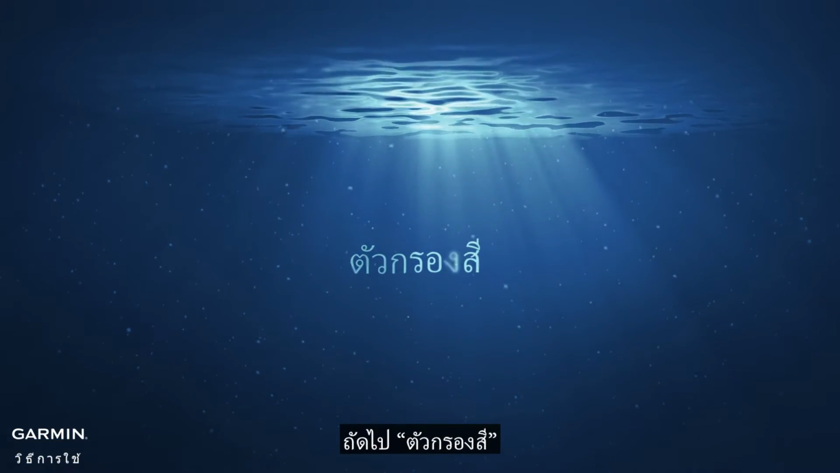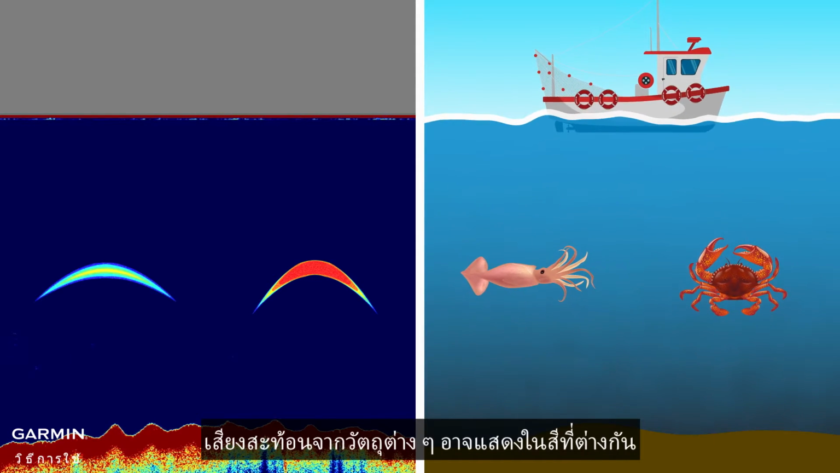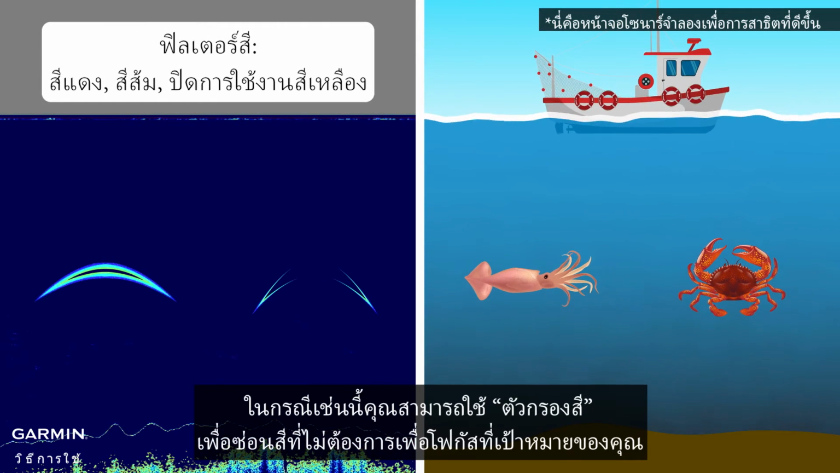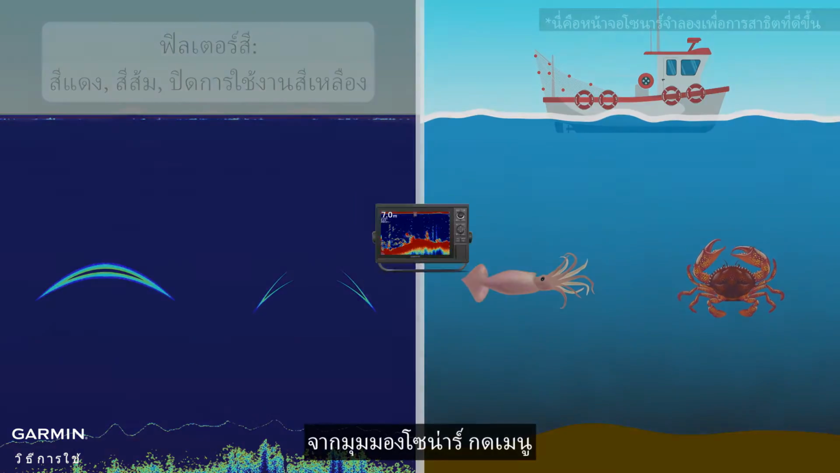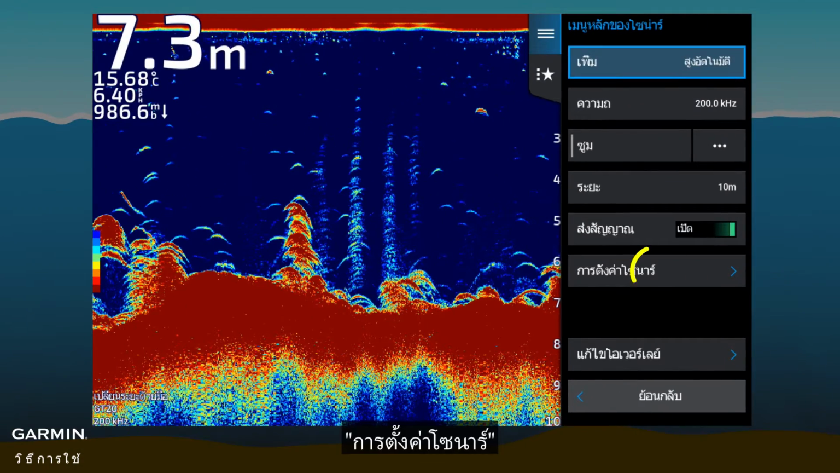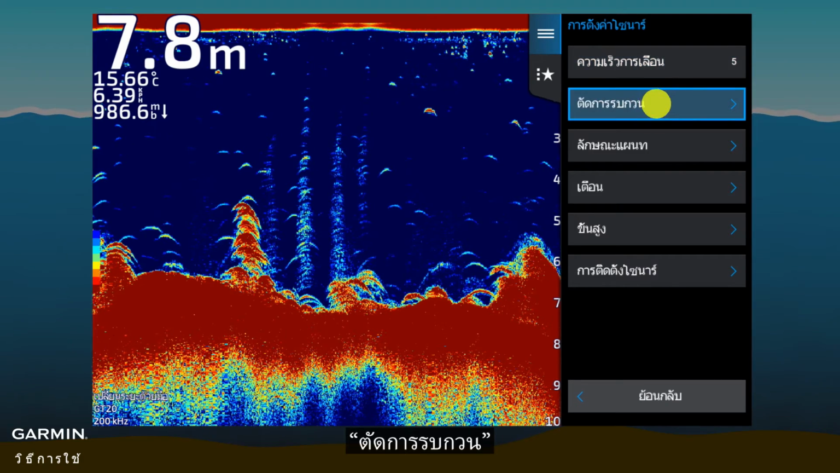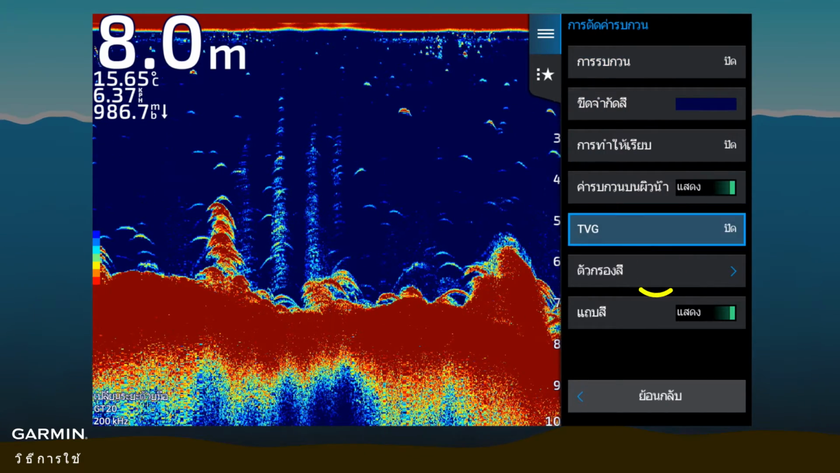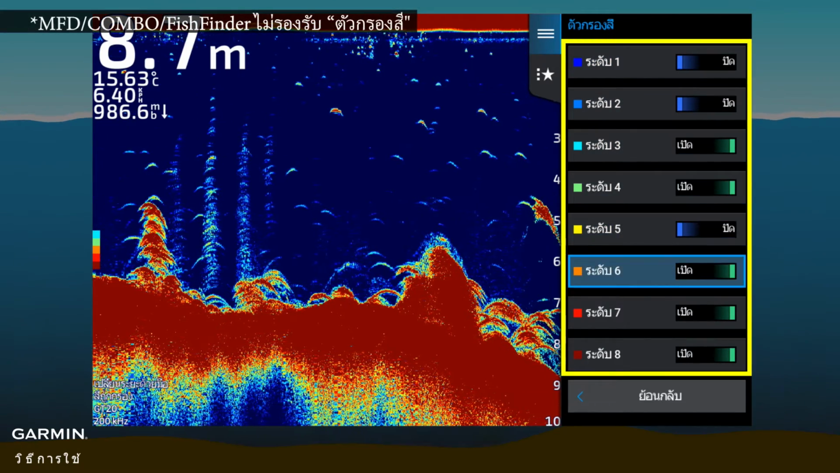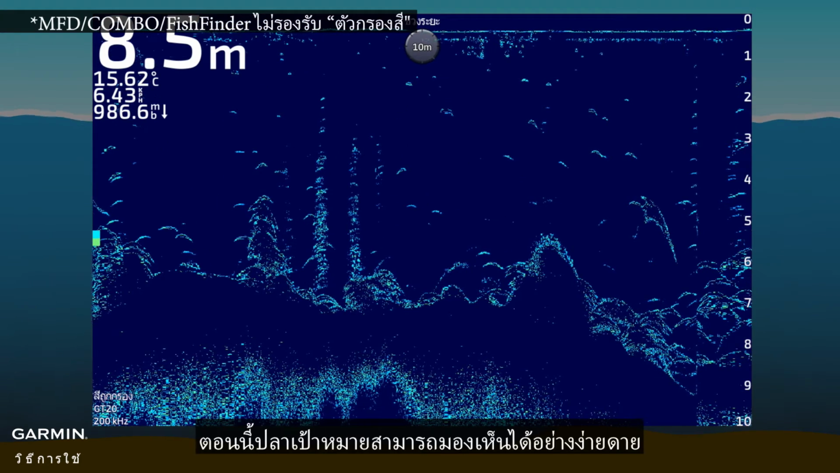Next, color filter. Echoes from different objects may be displayed in different colors. In such cases, you can use color filter to hide the unwanted colors to focus on your targets. From Sonar View, press Menu. Sonar Setup. Noise Reject. Color Filter. Select the colors you want to hide. Now the specific target fish can be seen easily.